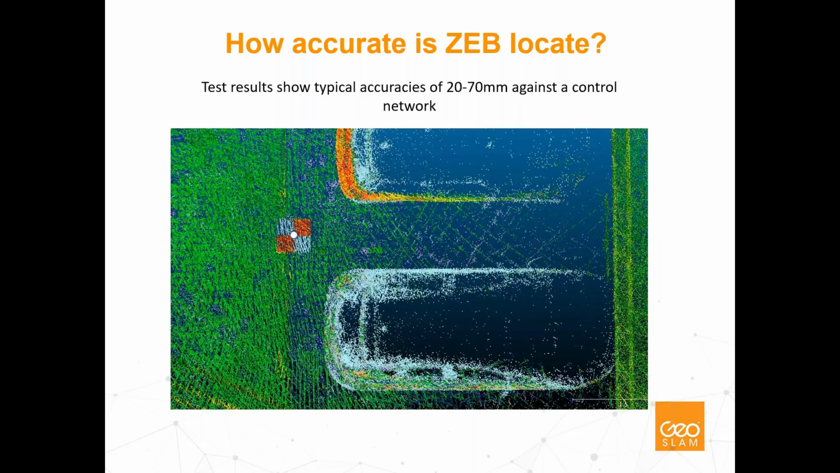And really, in terms of typical accuracies, with the Trimble Catalyst, we're looking at accuracies against a control network that we've tested of 20 to 70 millimeters in X, Y, and Z. So very accurate results, particularly given that we're using a software-based approach, which is super flexible. So again, we're really happy with the results we're getting from the system. We are testing different GPS receivers as well, so we'll have more information on different receivers in the not too distant future.